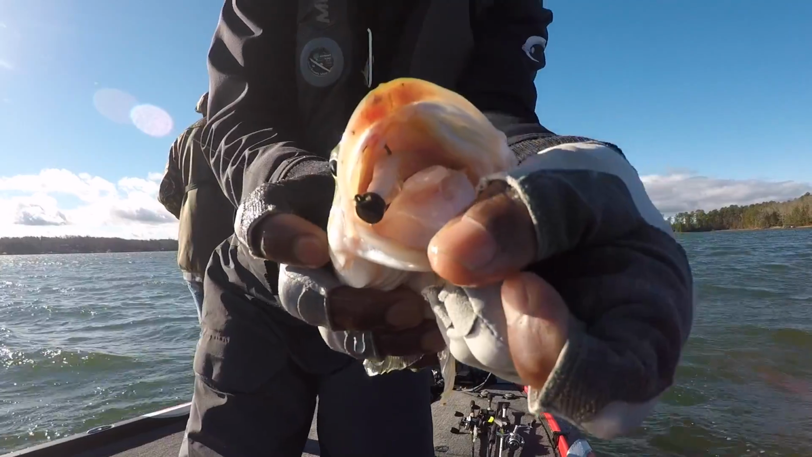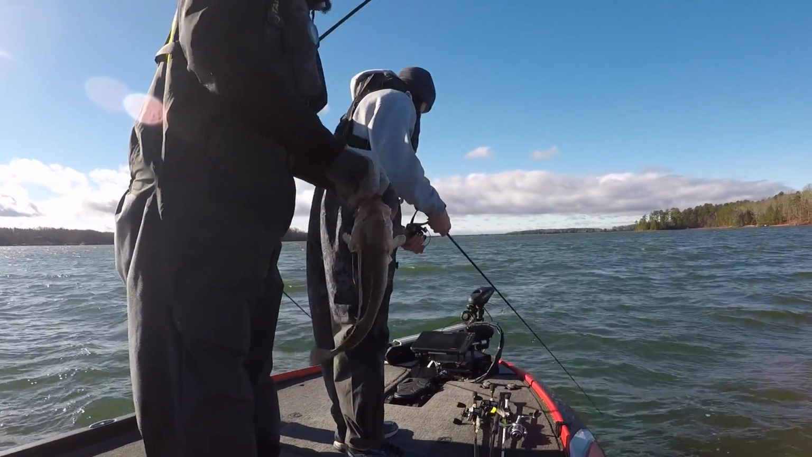Mickey is gone. This fish all down there, y'all be catching something.